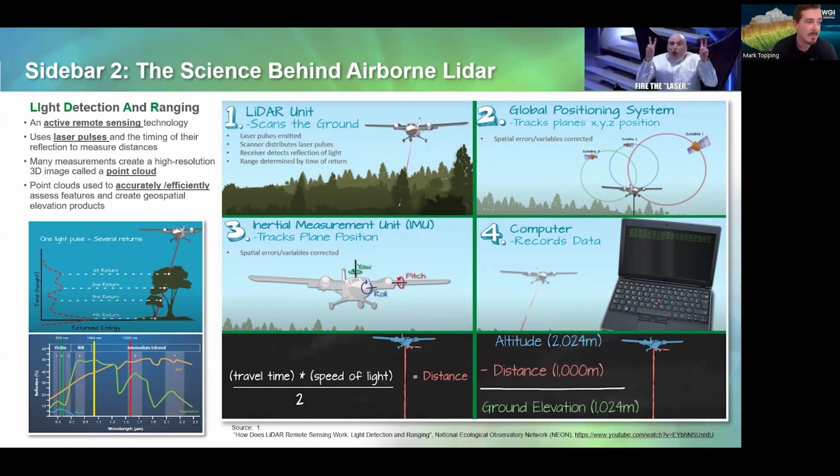LiDAR uses laser pulses. So you have an emitted laser pulse from a sensor, and because the speed of light is so constant, you can time the reflection of that light to come back to a receiver, where you can measure distances from the sensor very accurately, and you can place a measurement or a point very accurately on the ground. When you have many measurements combined, you create a high resolution 3D image out of the LiDAR data. We call this a point cloud. Point clouds are used to effectively and accurately assess features and create geospatial elevation products.